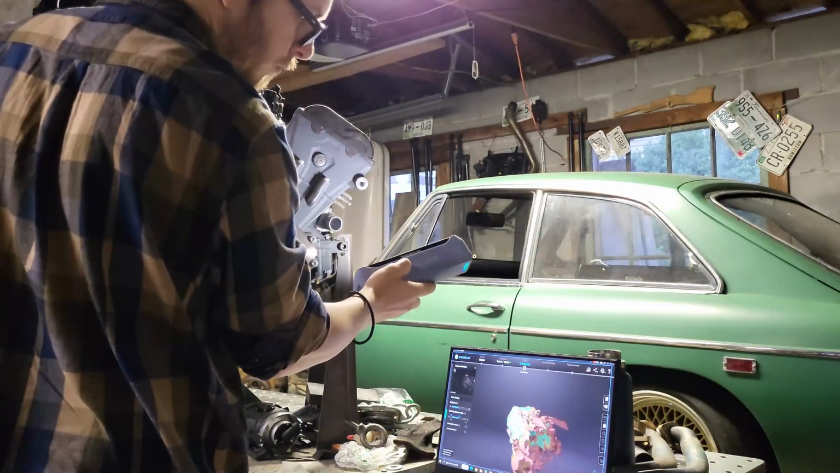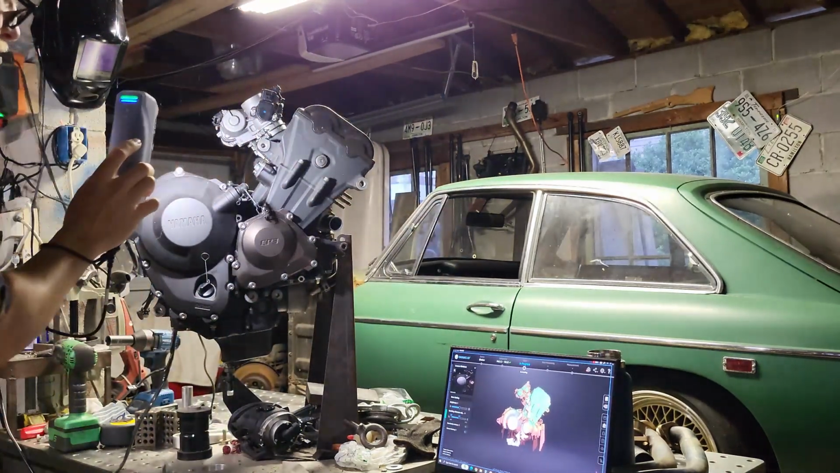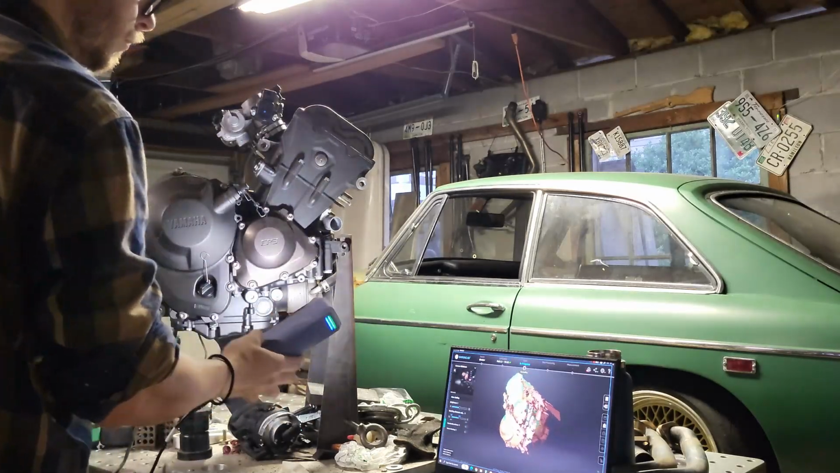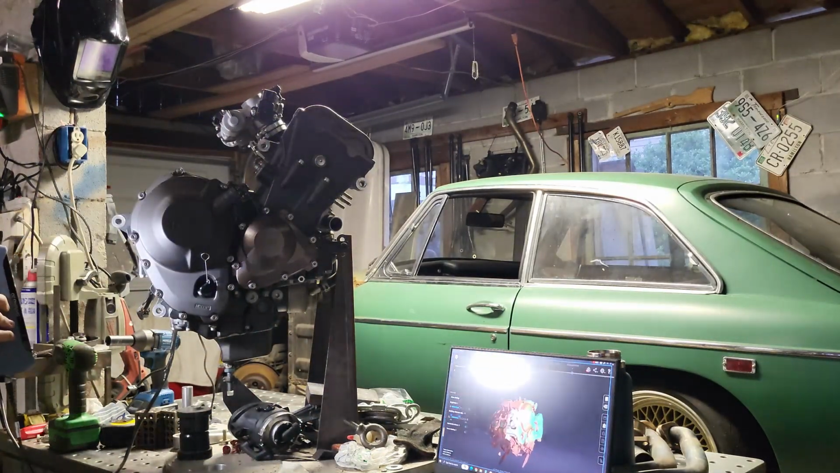But this is my first. Right now it's my only, but I may do some more comparisons later on with Faro scanning and this scanner at the same day and the same time, just to take out some variables.